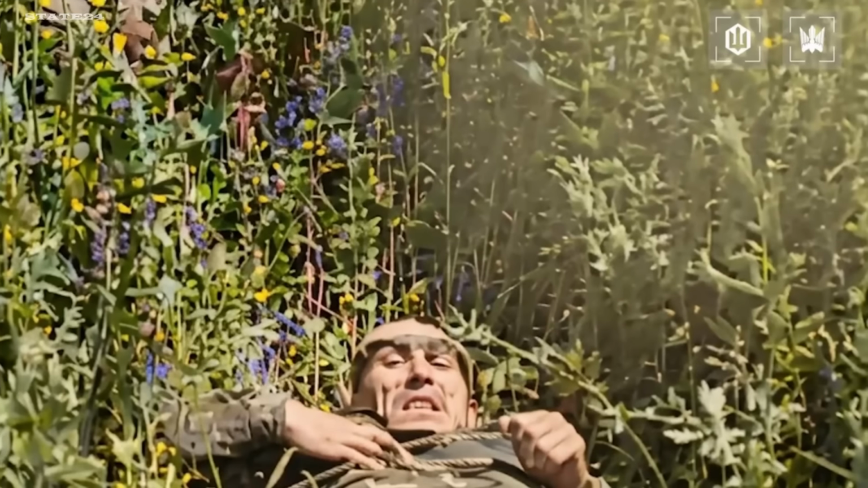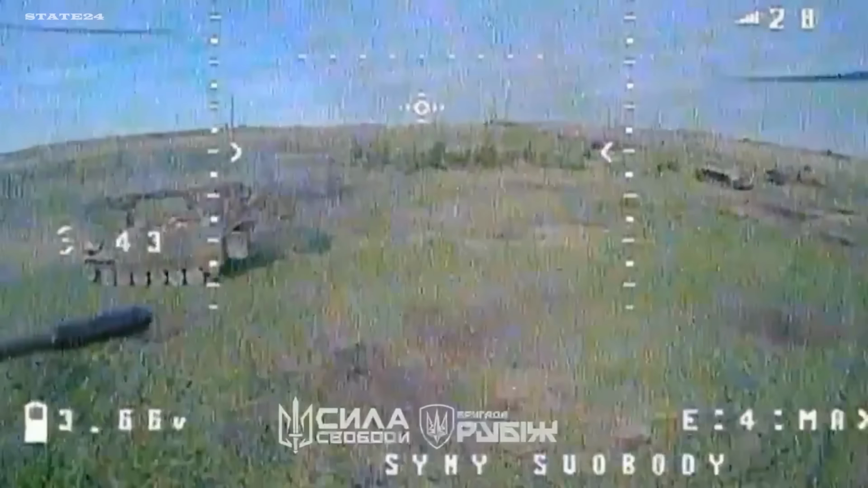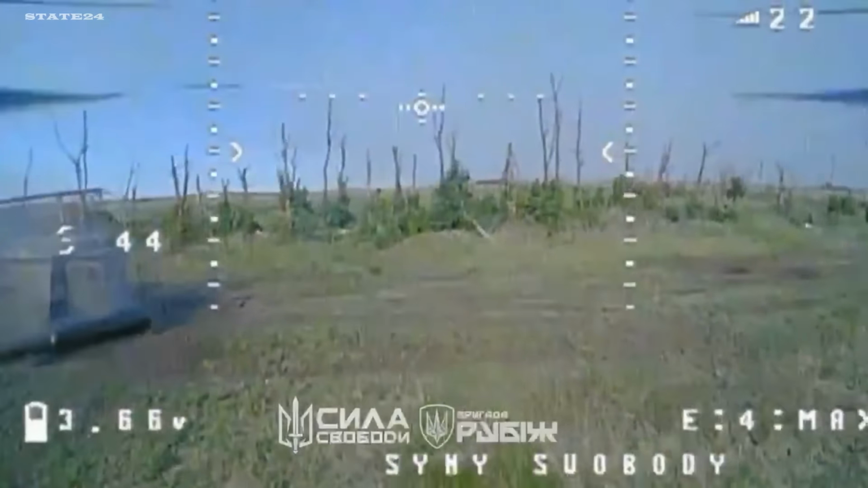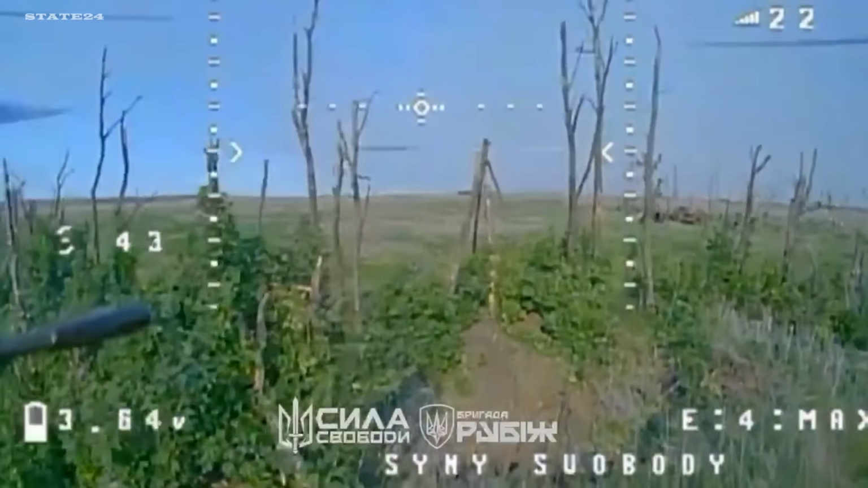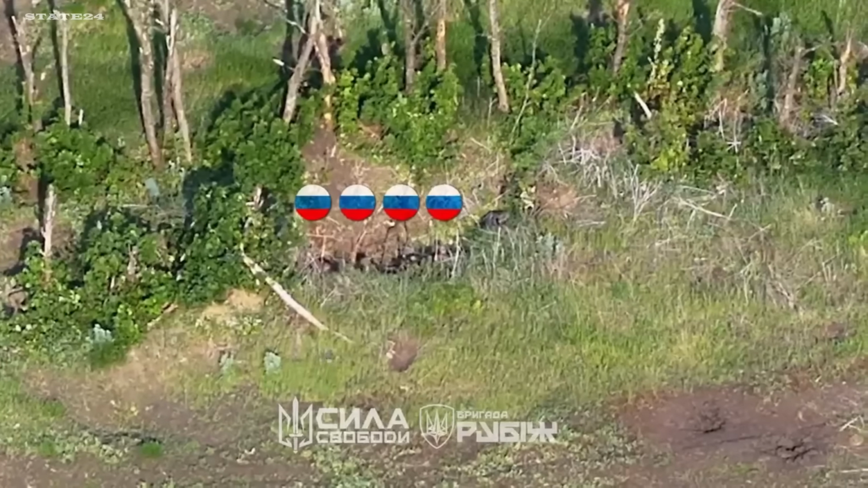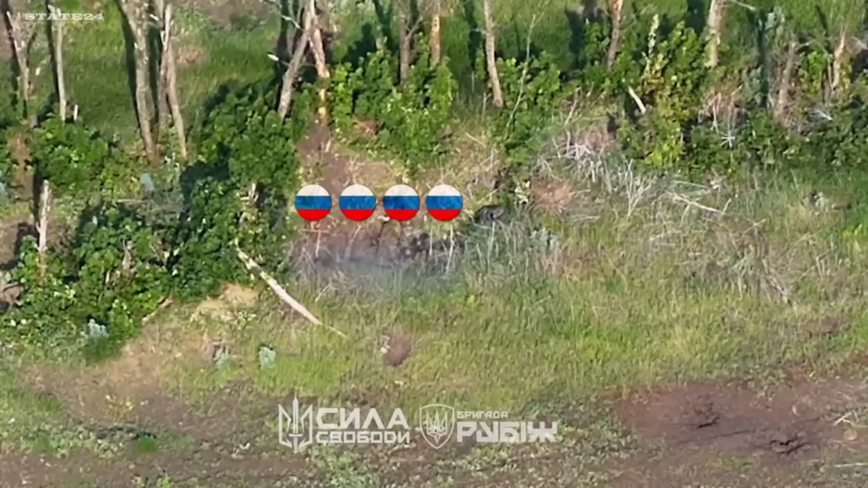It didn't work. Near Perun, Donetsk region, 4 Russian soldiers in armored vehicles. Drone strikes forced them to abandon the vehicles immediately. They find a pit and climb in together, all 4 in the same location, believing the depression in the ground offers protection. 1 drone strike, 4 soldiers in the same pit. None of them made it out.